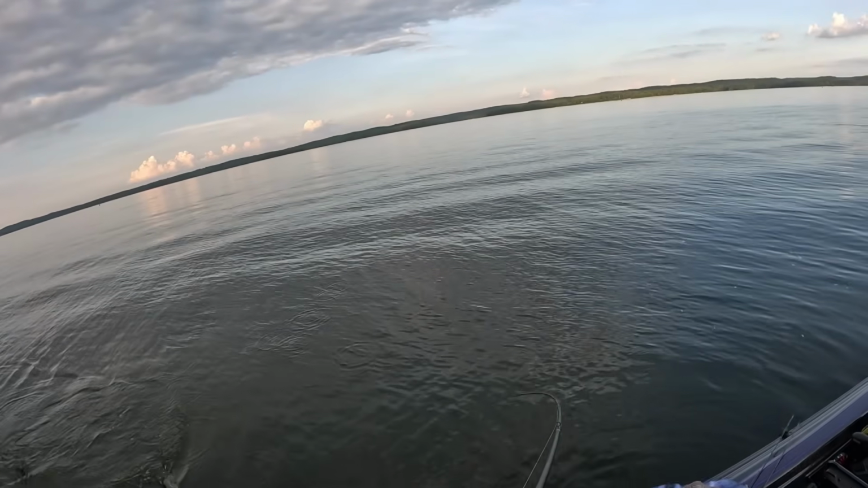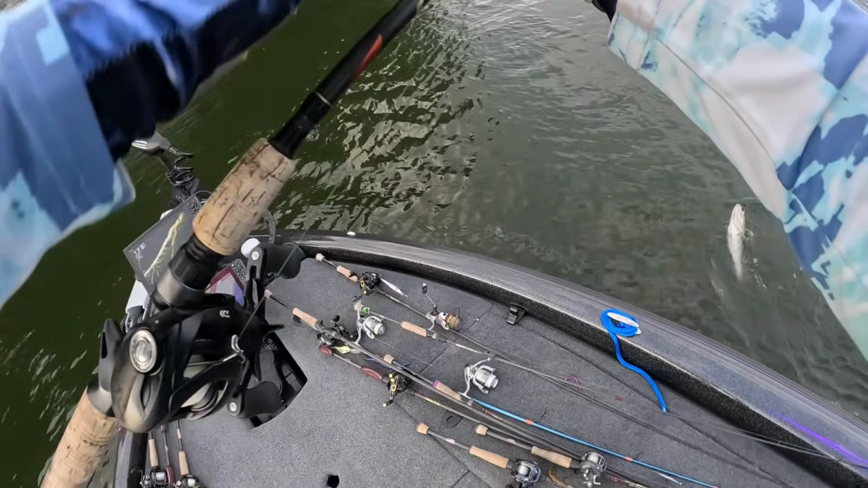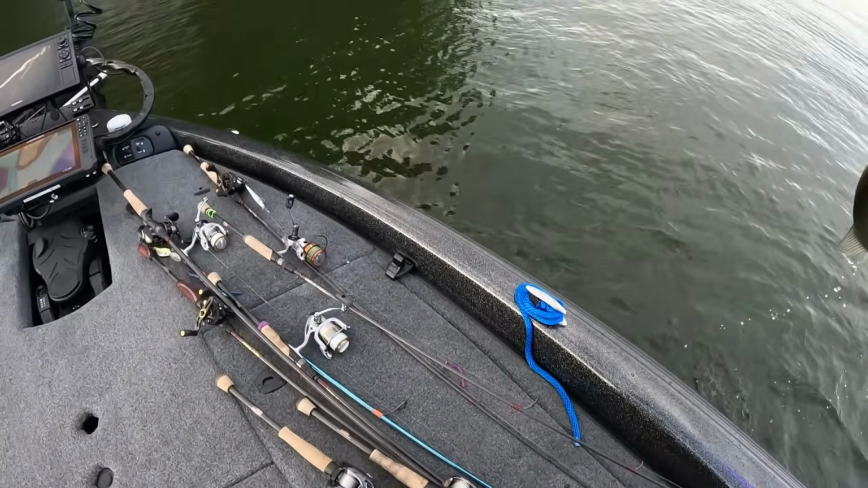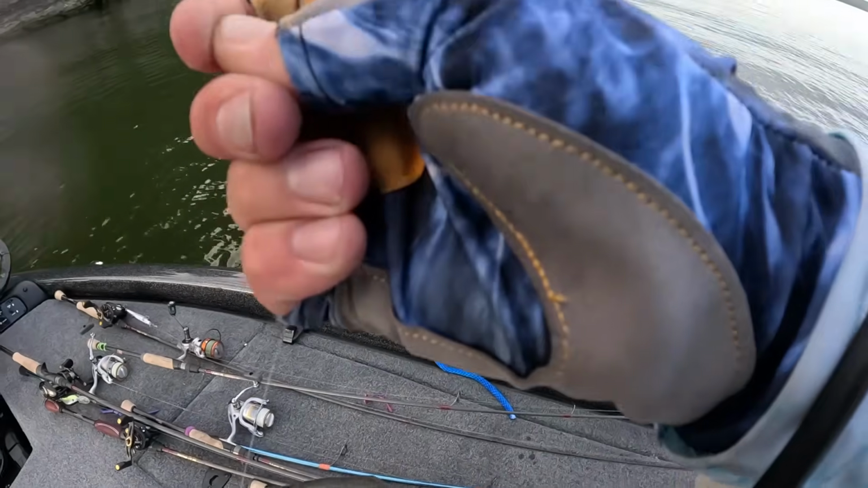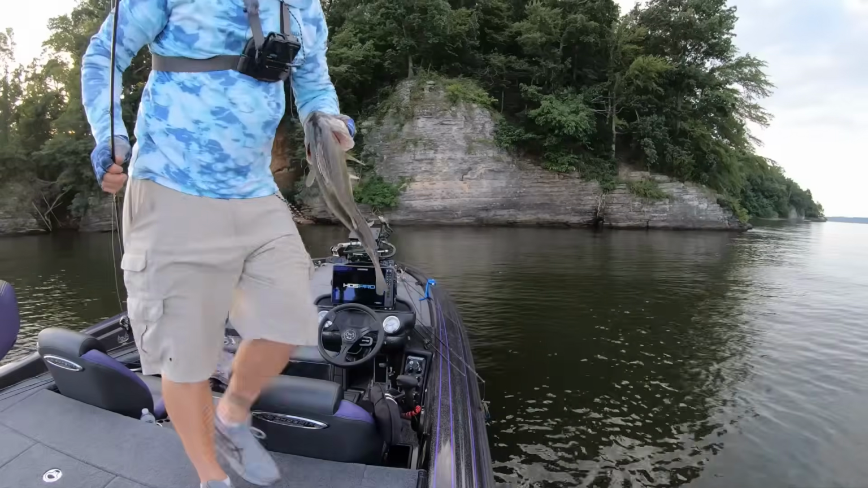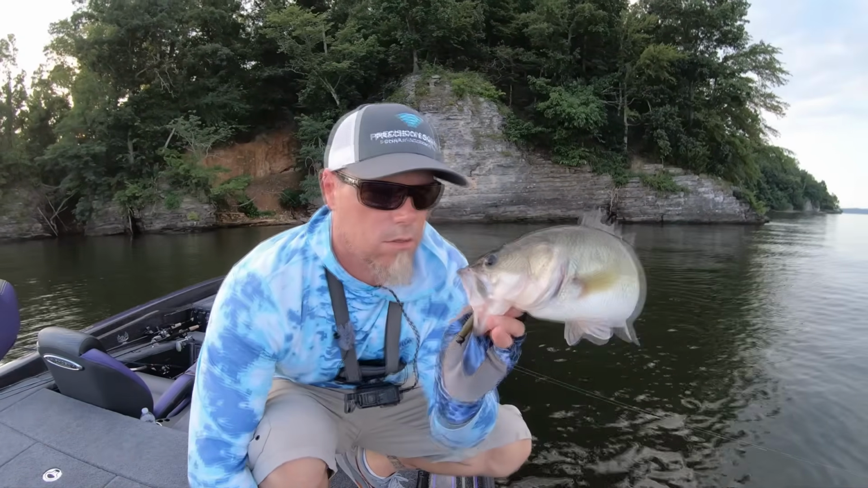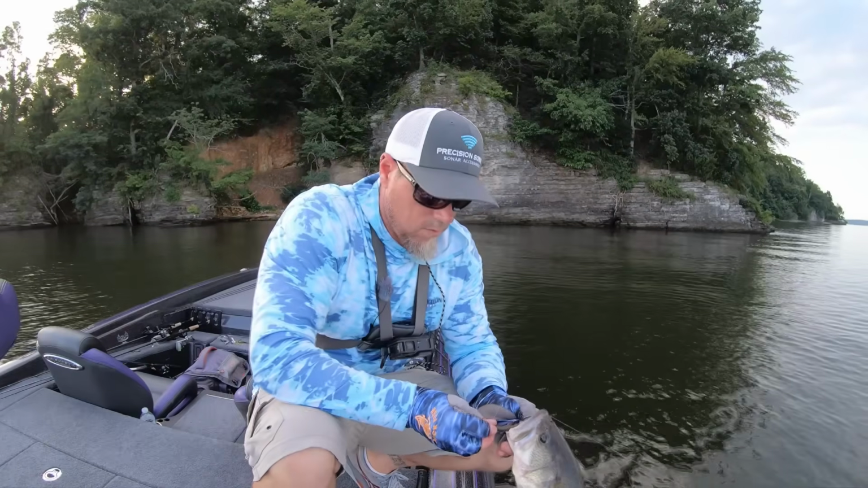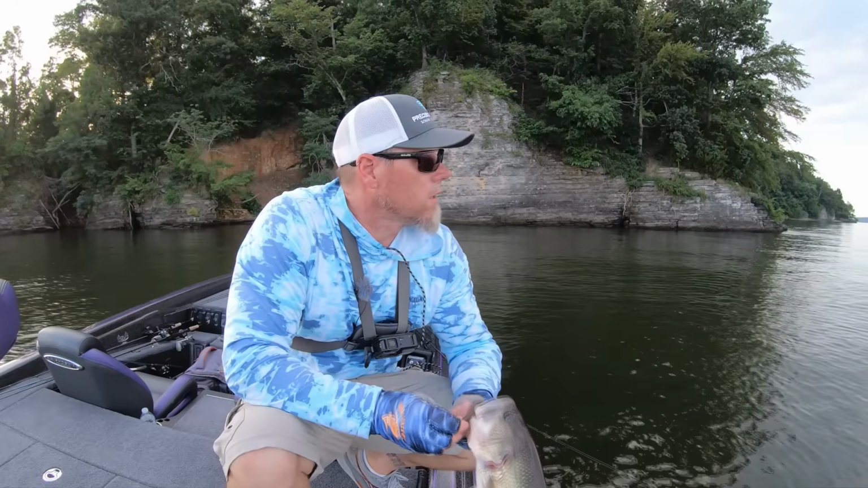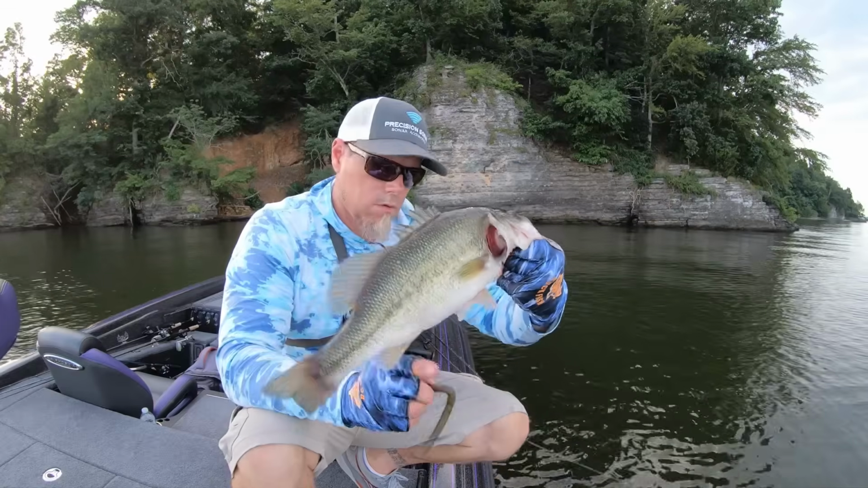It's largemouth. Come here. Yeah, that's a good largemouth. There we go. How about that, man? Our first good one. The old spanky head with a Cinco. Color's called Beautiful. Man, it's been tough out here, guys. You know, that's a good solid fish.